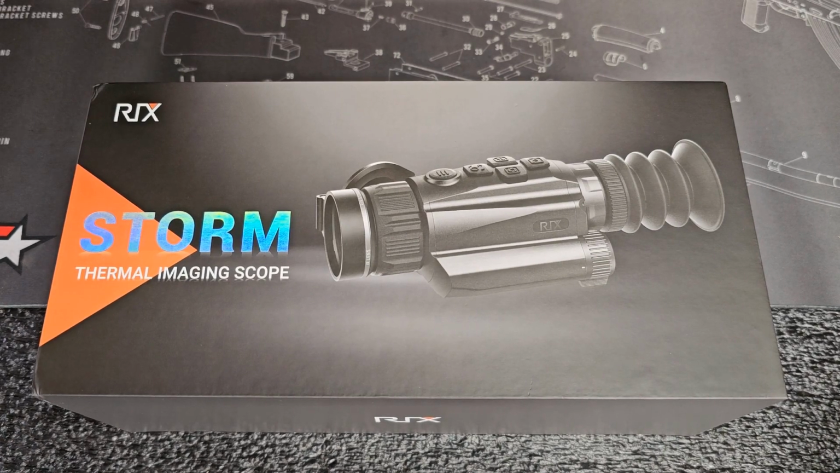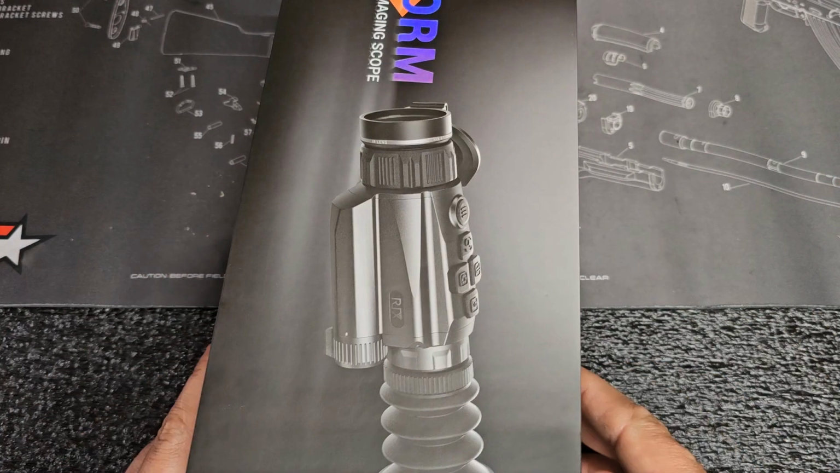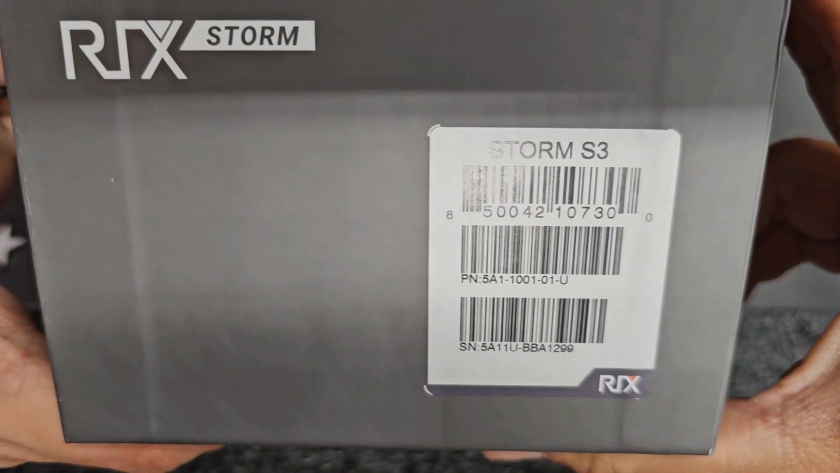We are back out in the gun room today. We have got another thermal optic out for review. This is the RIX Storm S3 thermal rifle scope.